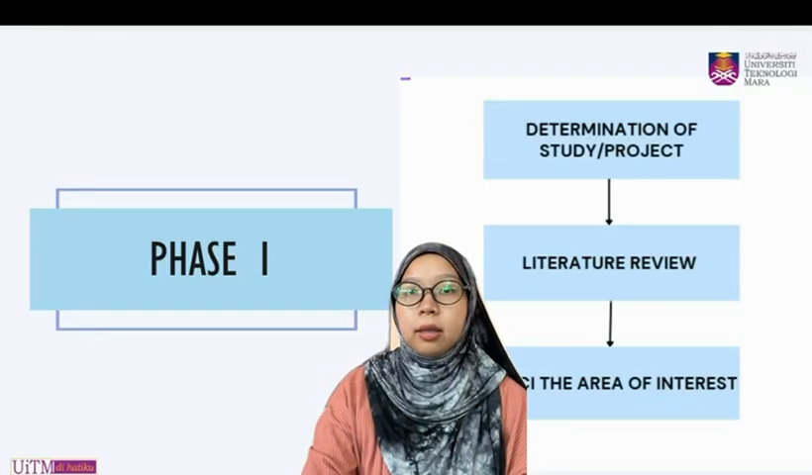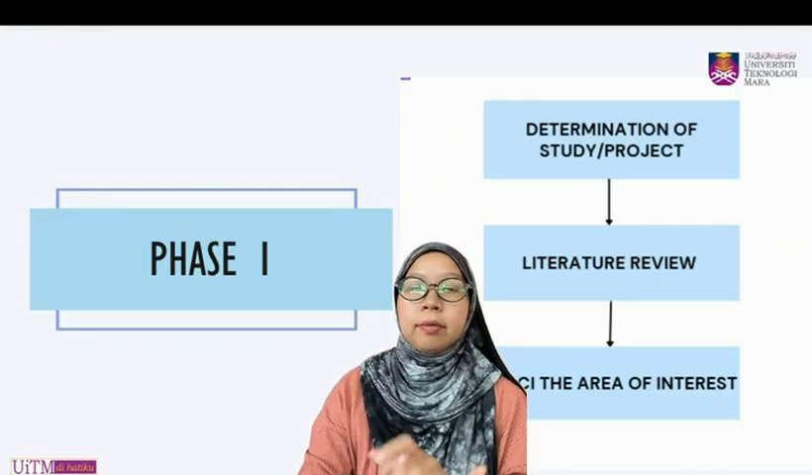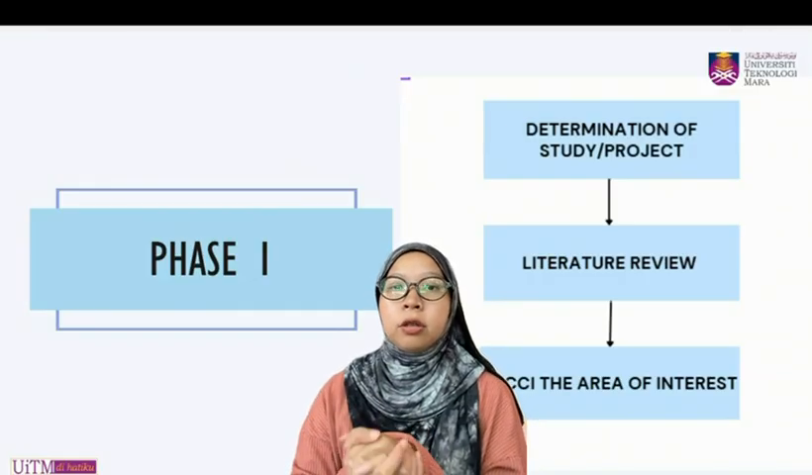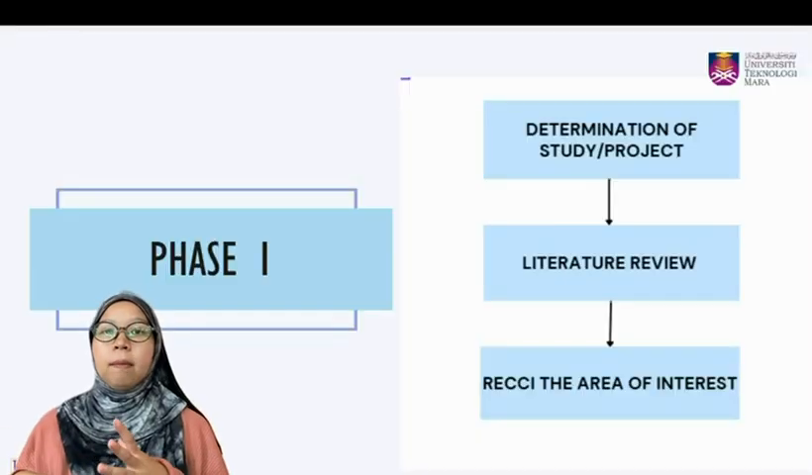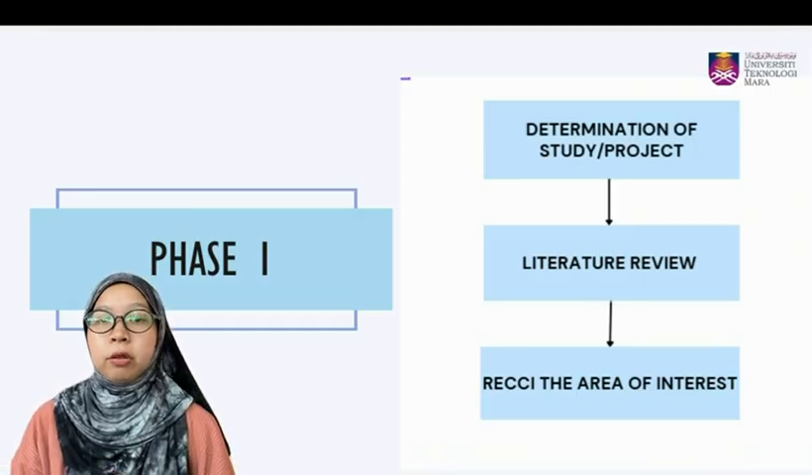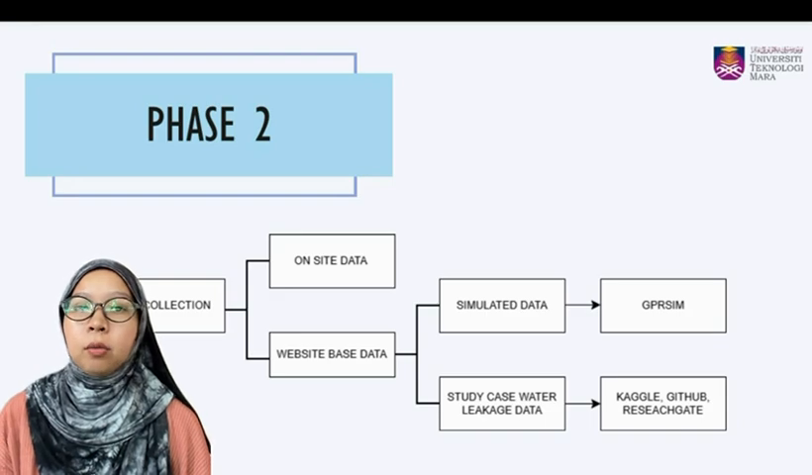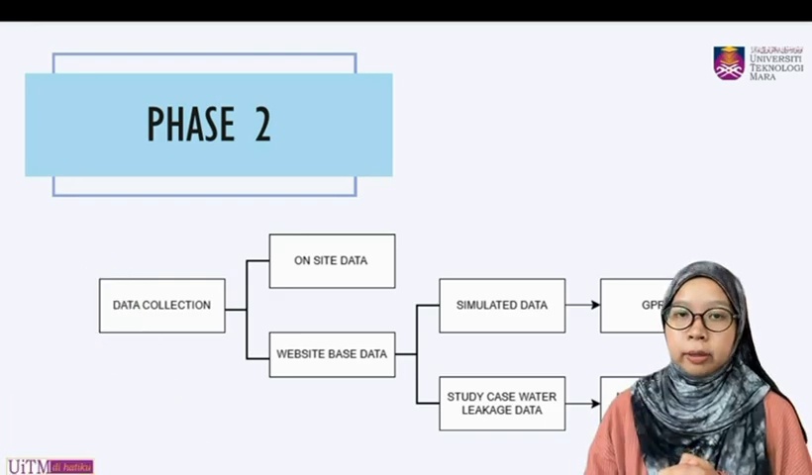Okay, for the method, the first phase is the definition of study. In this phase, I define the project scope, review the literature, and select the study area. The chosen sites were UiTM Arau and Taman Seri Wang, which provide real conditions for data collection and comparison between different pipe materials. The second phase, however, is where the data was gathered, both on-site and through simulation.